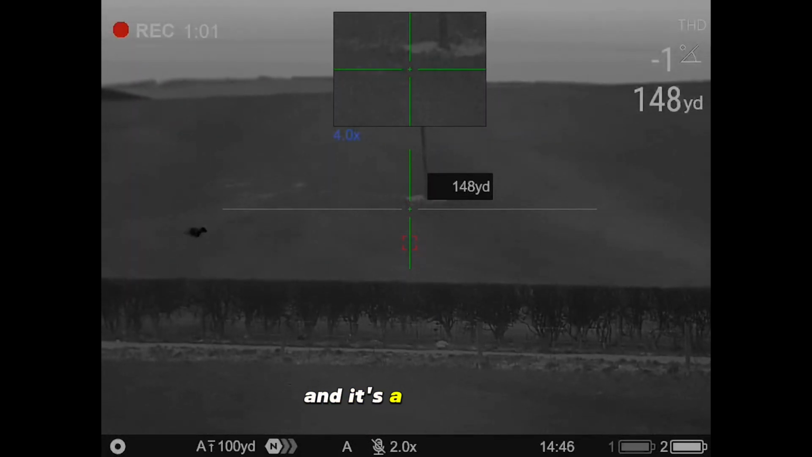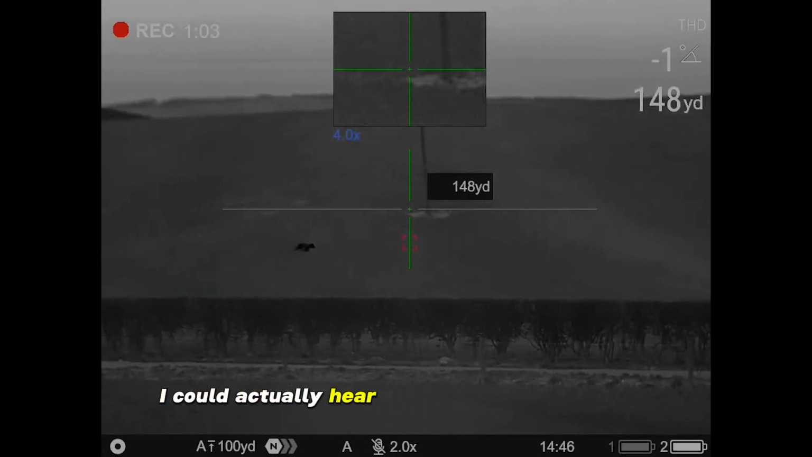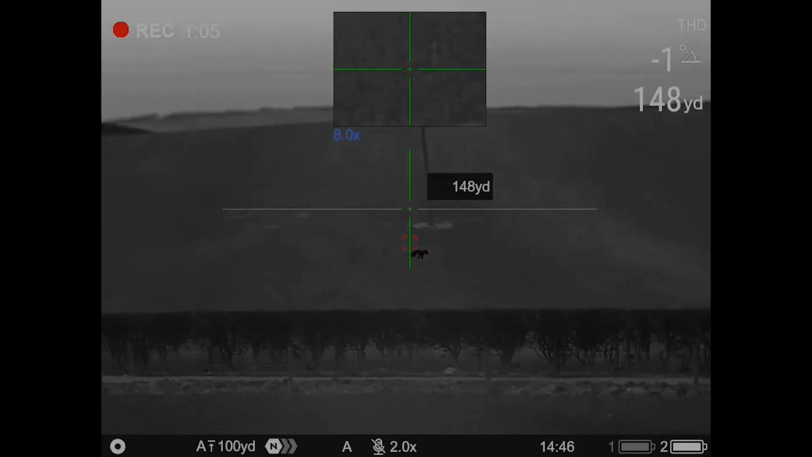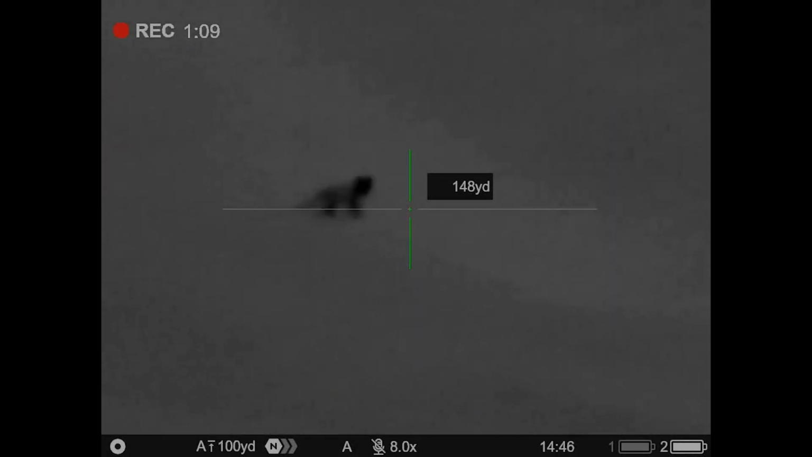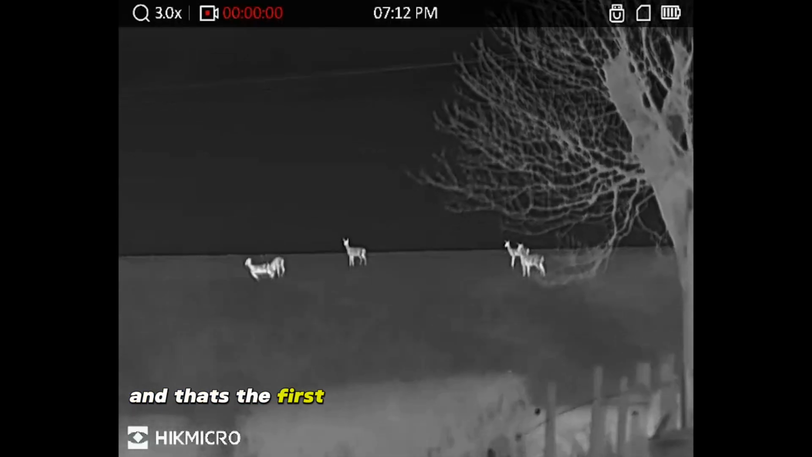And it's a dog fox. I could actually hear a couple calling this night. So it's that time of year when they're just pairing up. And that was the first fox down.